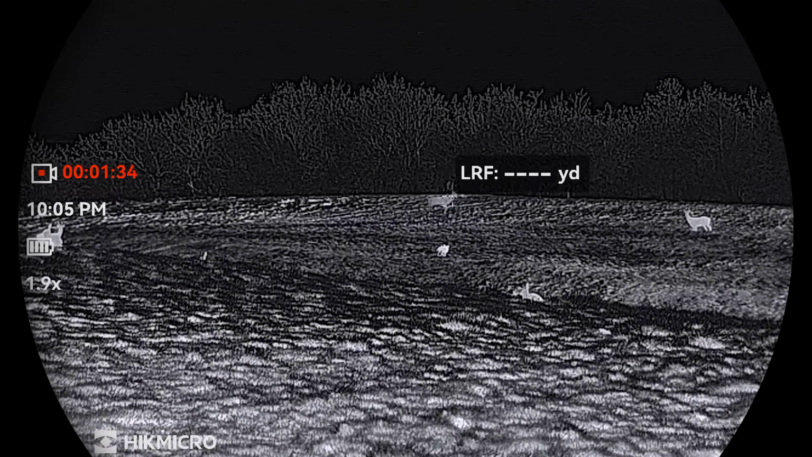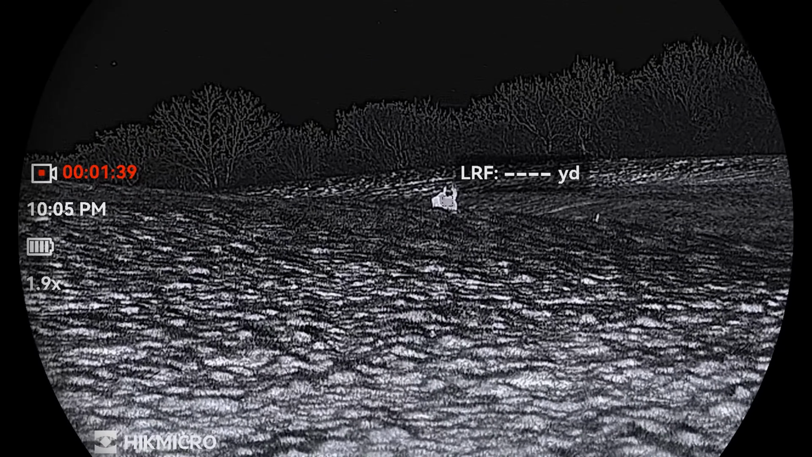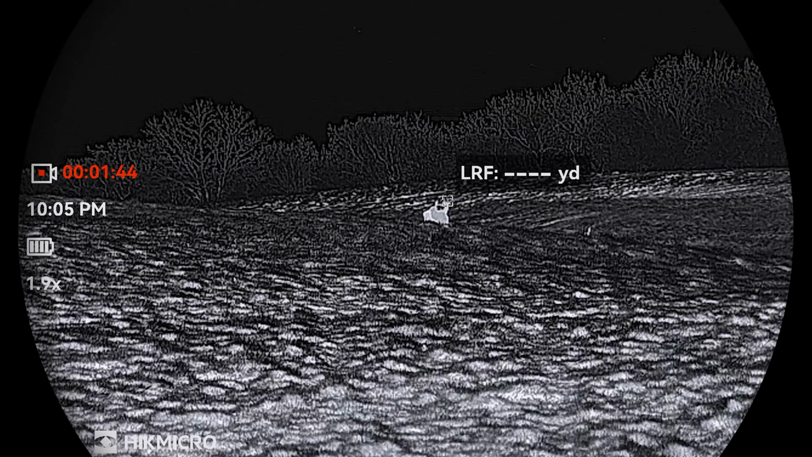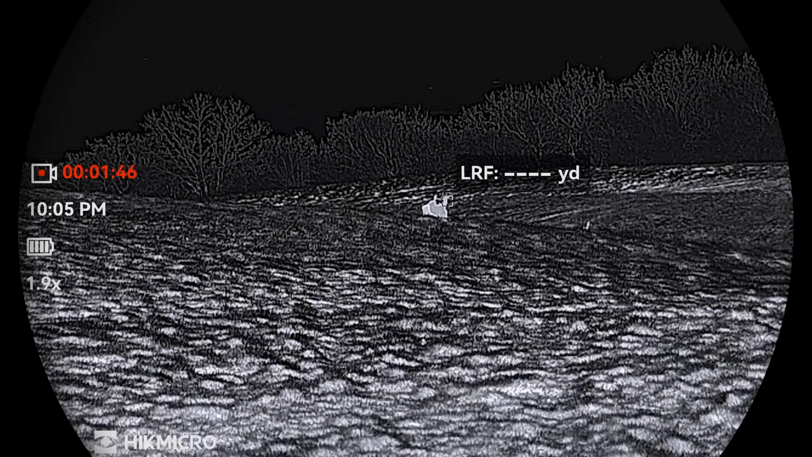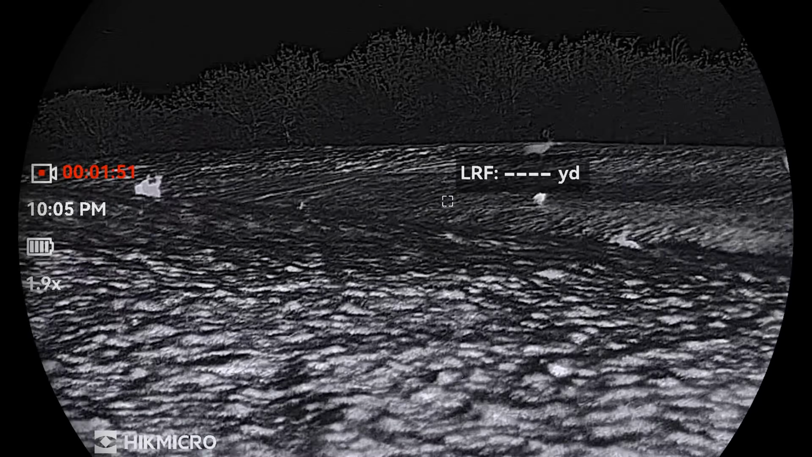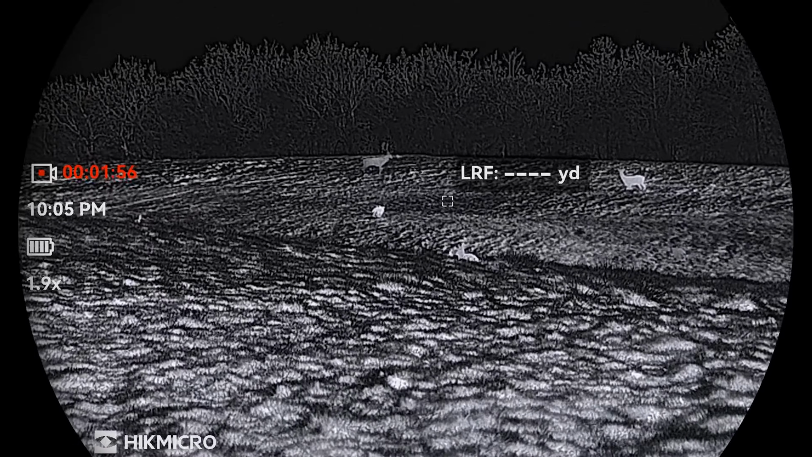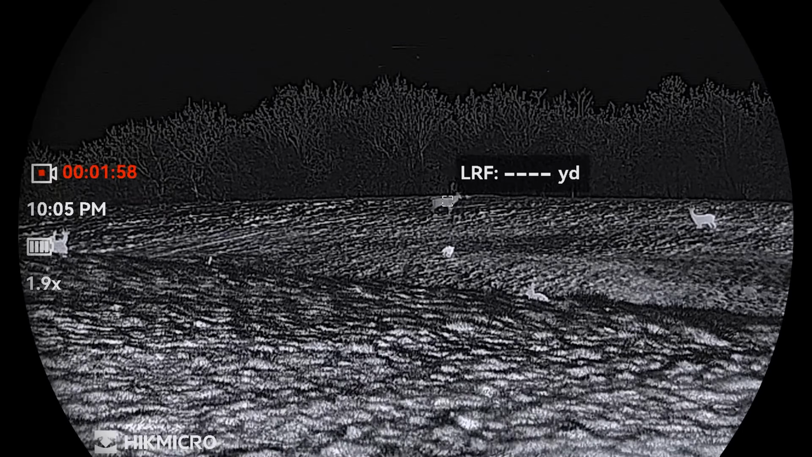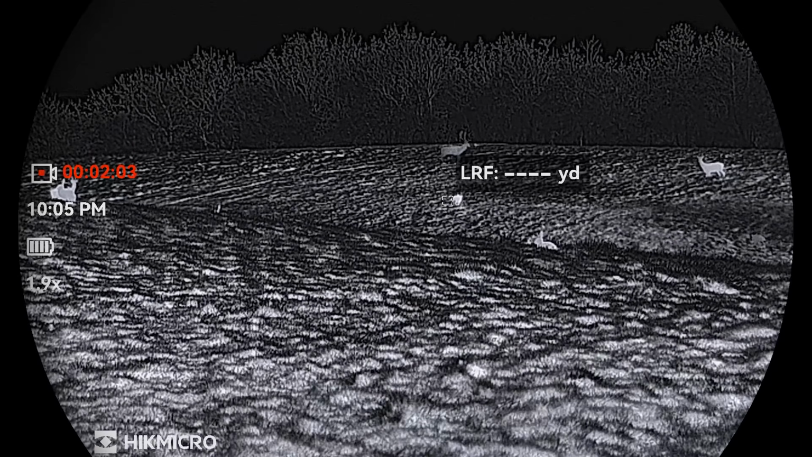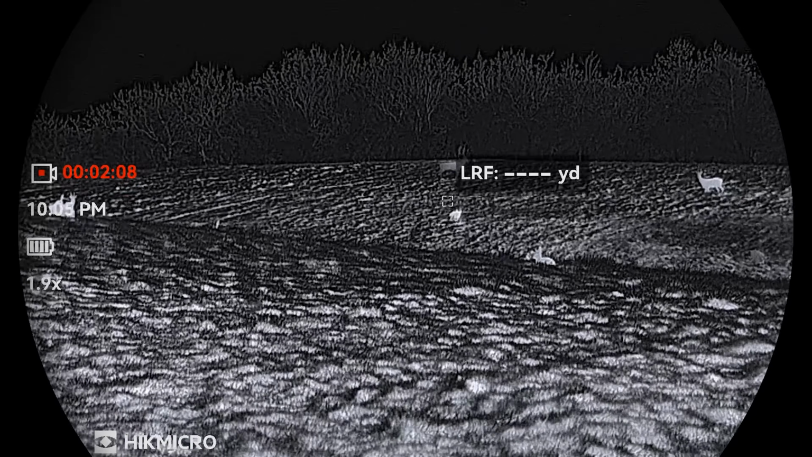Real nice, easy image to get on with. And there's our rabbit and deer behind there. Again, easy to distinguish, really easy to use. I imagine you guys on YouTube, the image is probably even better than what I'm seeing, because the bigger screen can take advantage of this one's sensor so much more. Really easy to use. There's our fox, 117 yards. So just going to end the recording there.